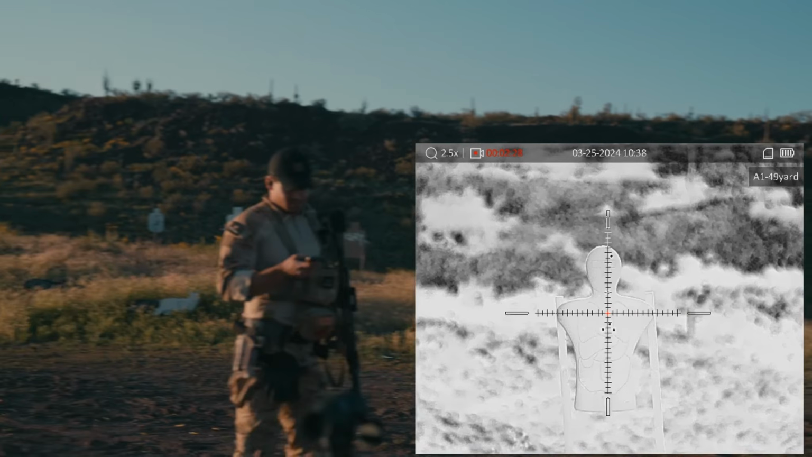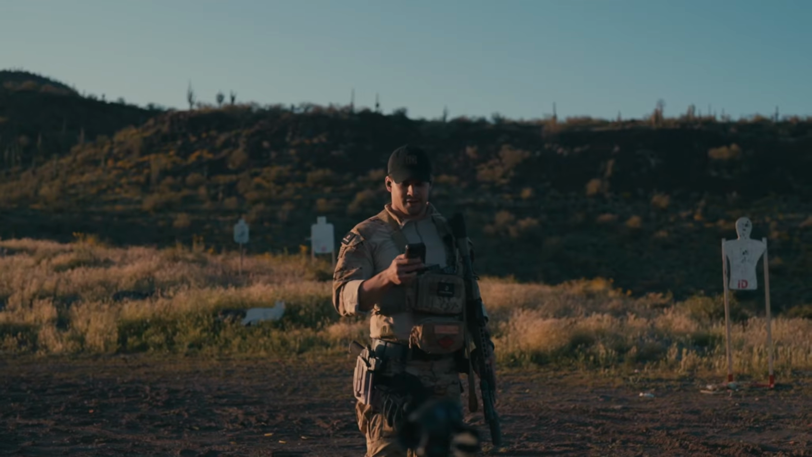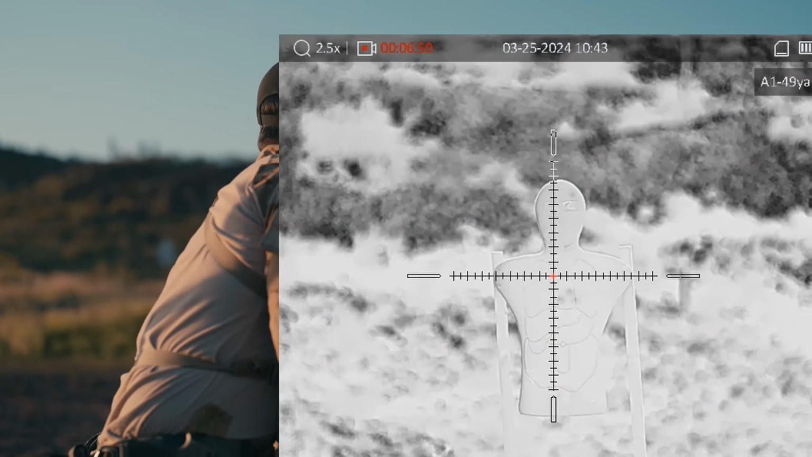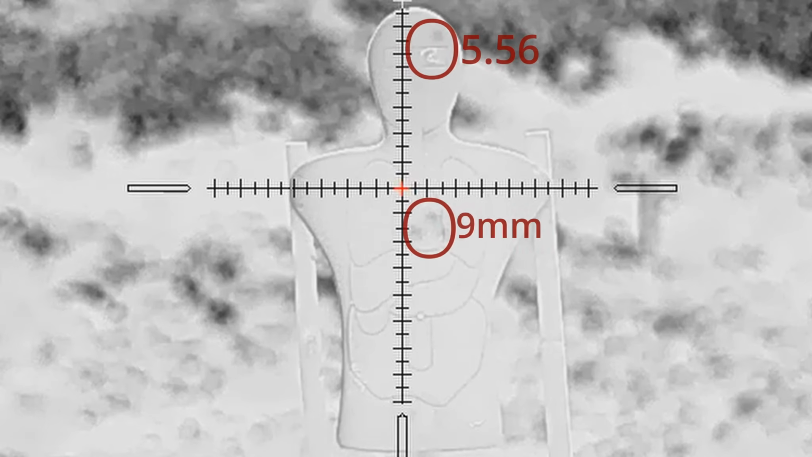And I have my stopwatch. If I don't get distracted, I end up on Instagram. All right, there we go. Bathroom break. All right, 5.56, I would say negligible, you can't really see. So about 5 minutes.